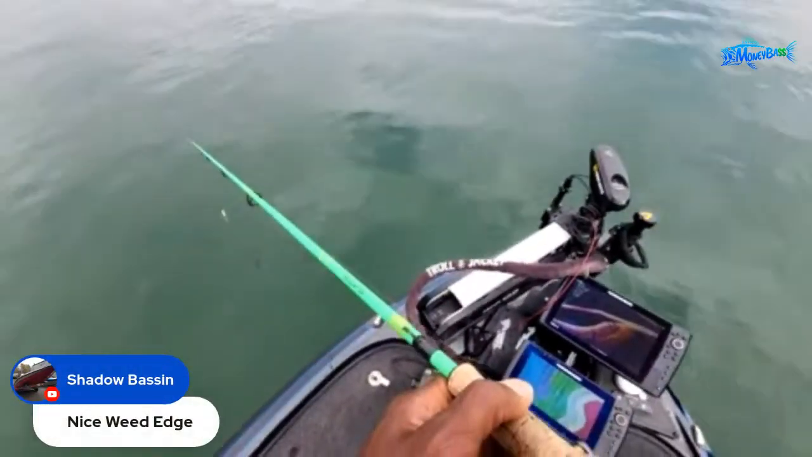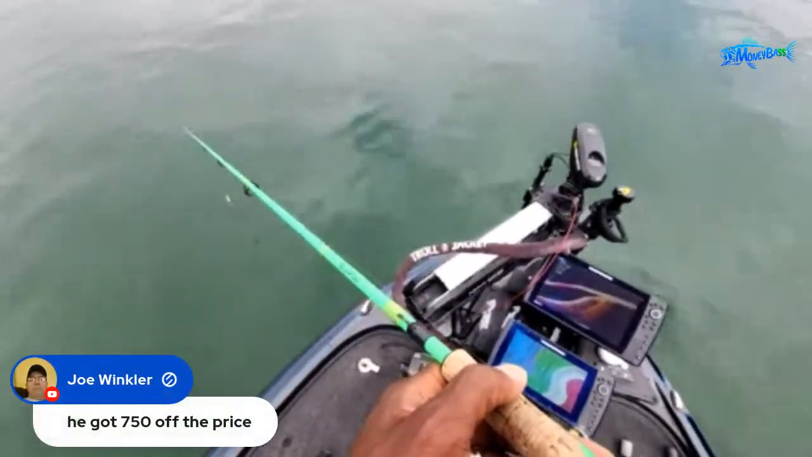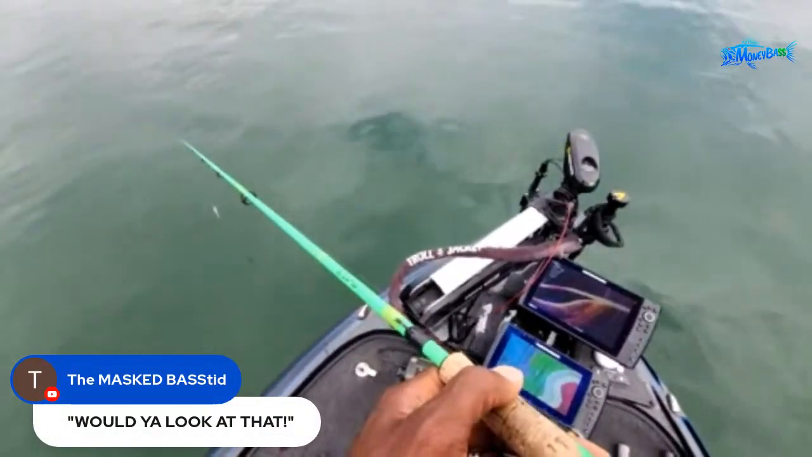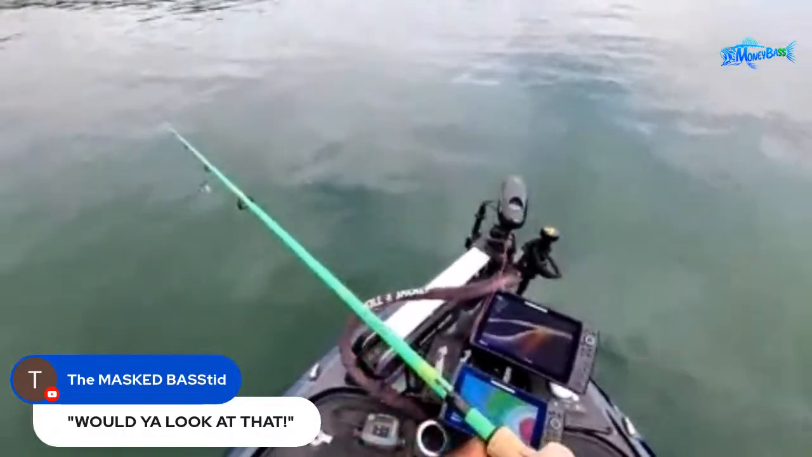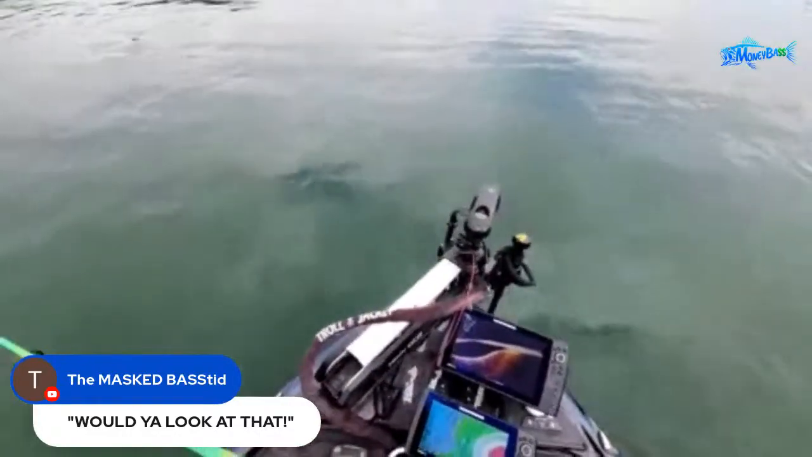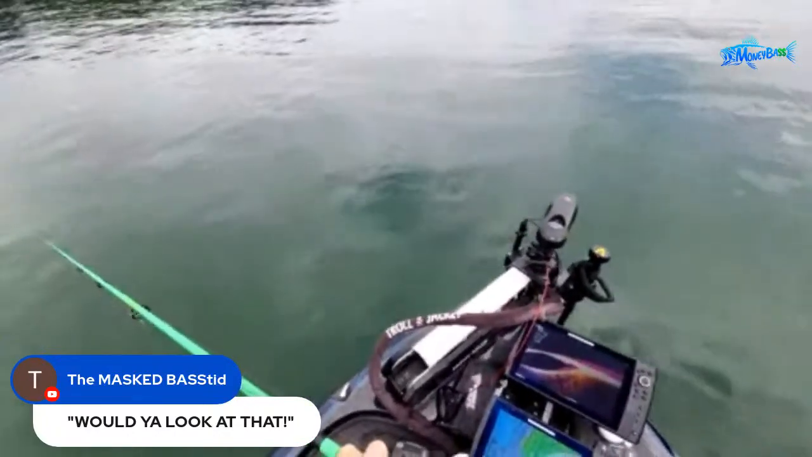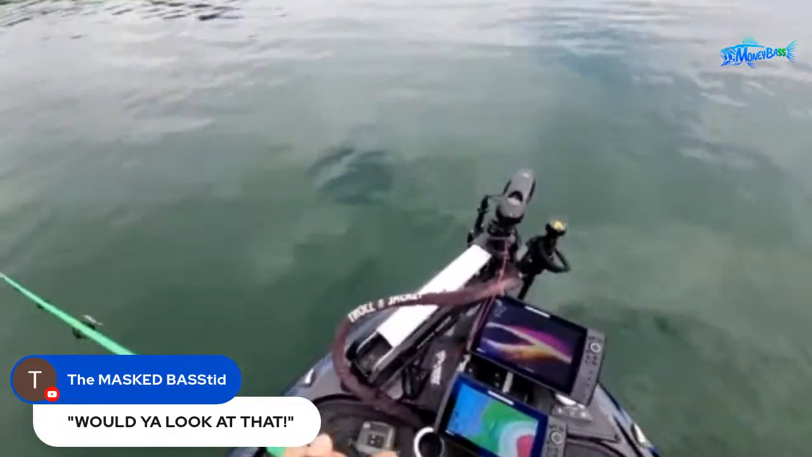All right, Shadow Bassin says, nice weed edge. Joe Winker says he got $750 off the price. Wow. We have the Mass Bass kid checking in. He said, would you look at that? Would you just look at it? Let me show you guys something to look at. Hold on just a second. Let me get it ready for you. Hold on. Gotta give you something to look at.